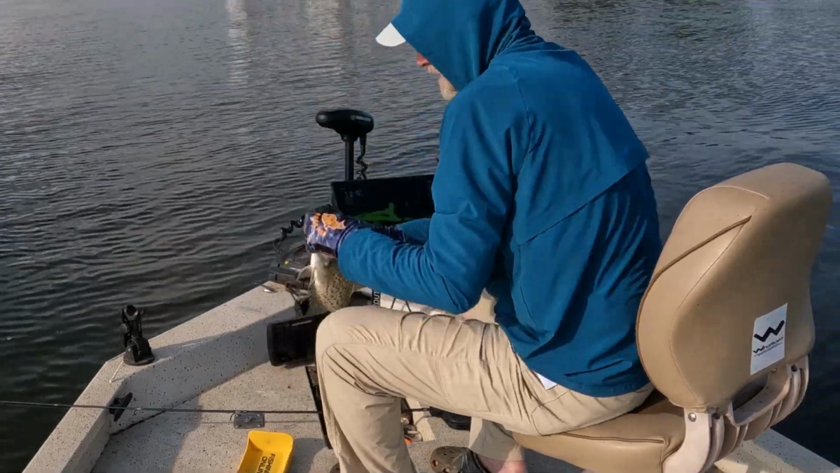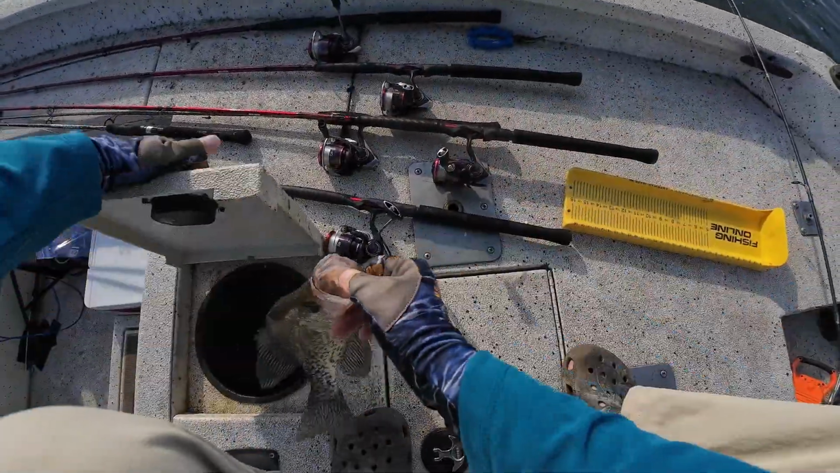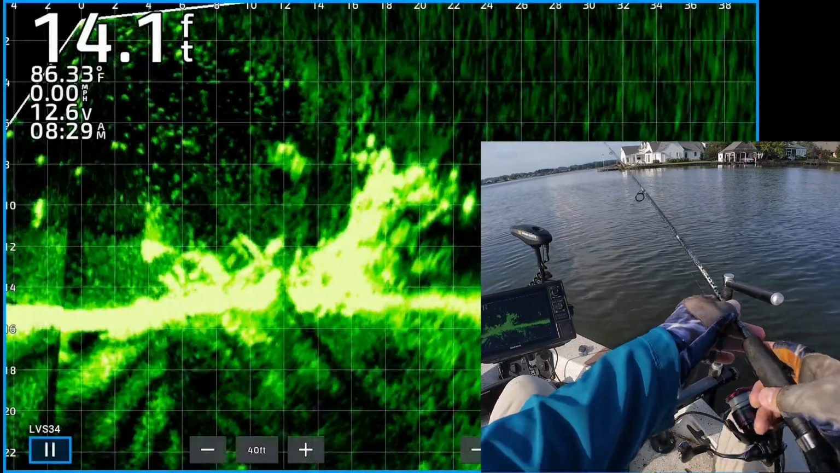12 and a quarter. 12 and a quarter black crappie. Get in there, dude. Oh my goodness, that's number 4.